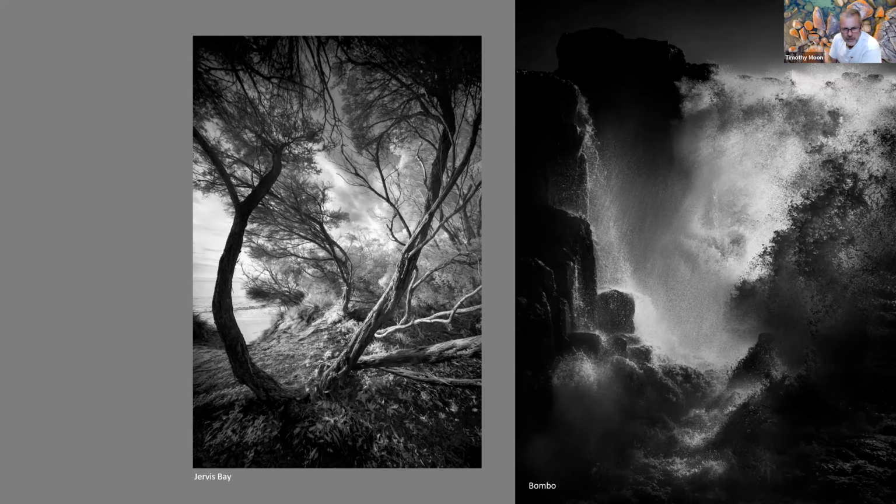It's a fantastic tool for those sorts of things. It's almost like a pencil sketch, with the subtlety of a pencil sketch and all the different greys and tones in there. And then the right-hand one is at Bombo. That's just after sunrise, where the sun is just catching the break of the water after it's smashed into the rocks.